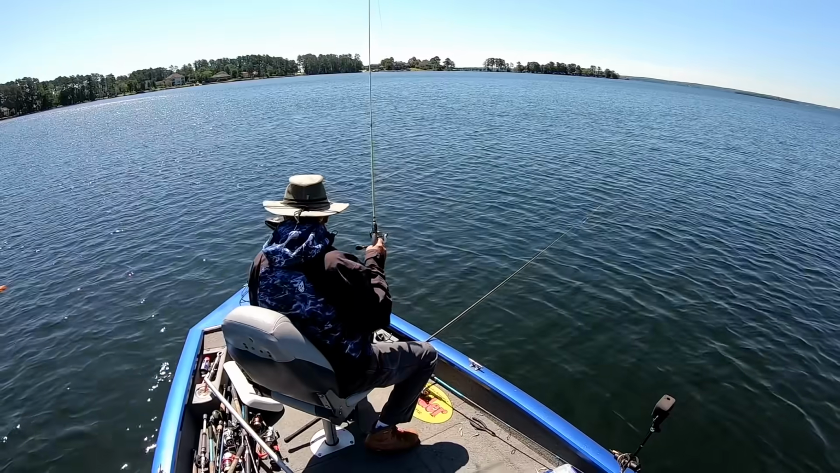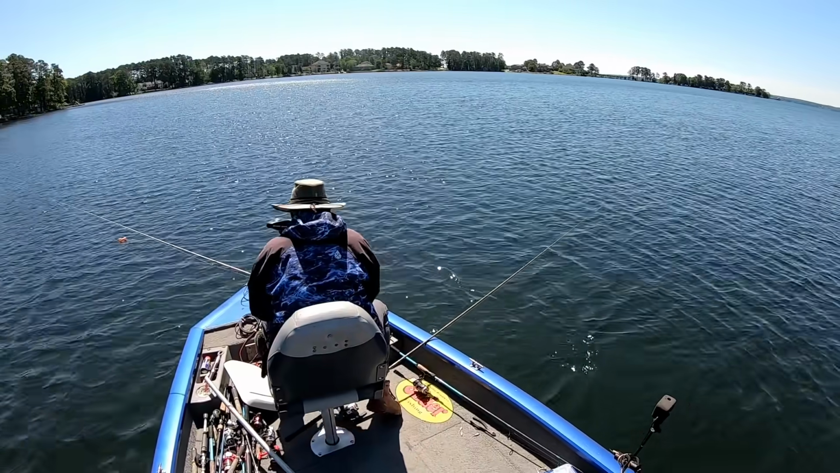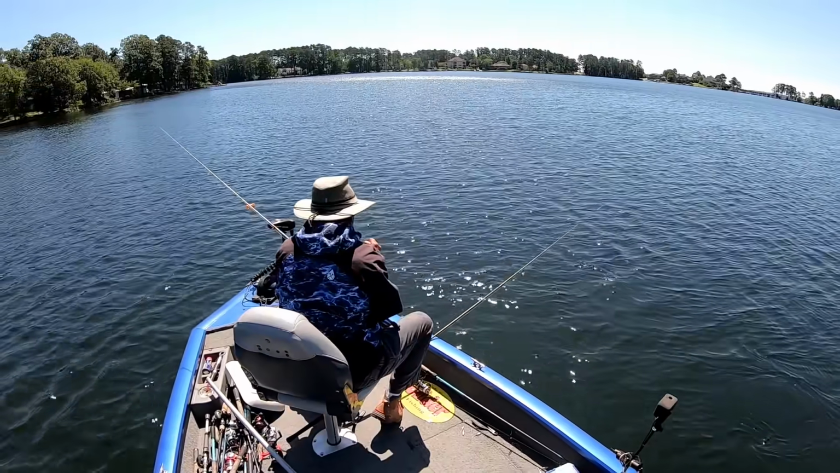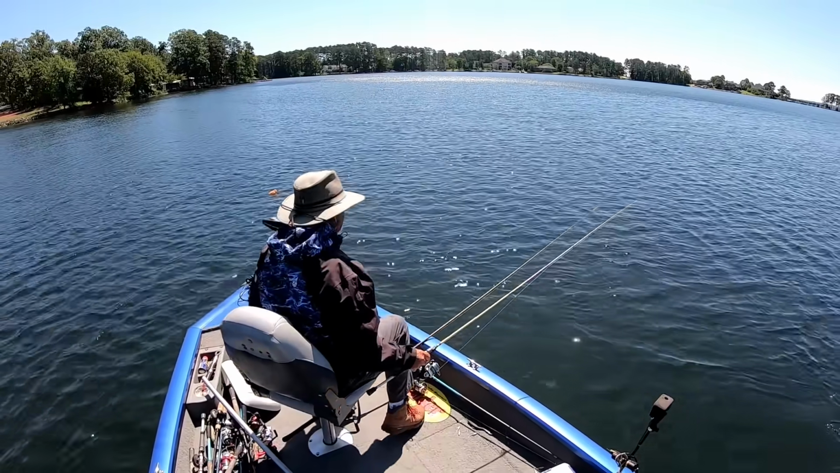We're going to knock the doggone thing off the spot now. Get back up here, catch them up. They're laying on the bottom down there. There ain't much brush, so they're laying on the bottom. That's what they're doing, and they ain't going to be aggressive. You got to put it on them and hold it on them.